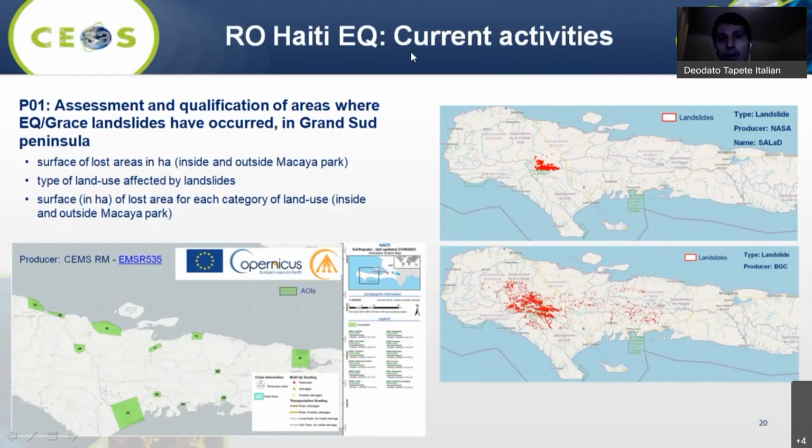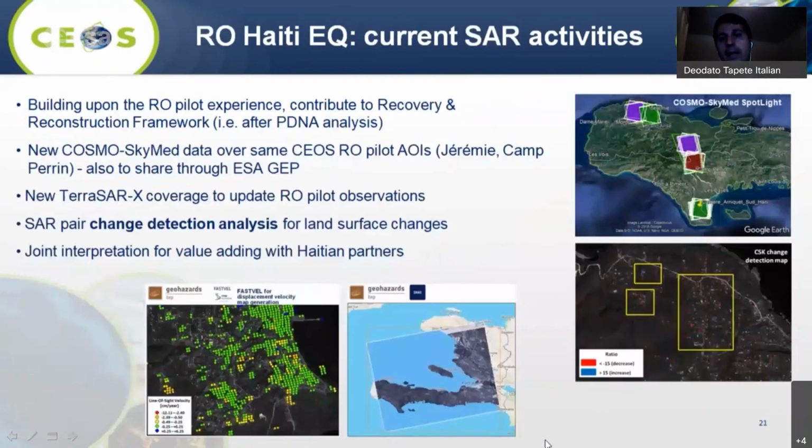As part of these activities, we are benefiting from the results prepared during the first phase of the assessment, but we are also investigating how to continue the experience of the Arrow pilot, revisiting the areas that were affected by Hurricane Matthew, now impacted by the earthquake and the Grace storm that followed soon after the earthquake.